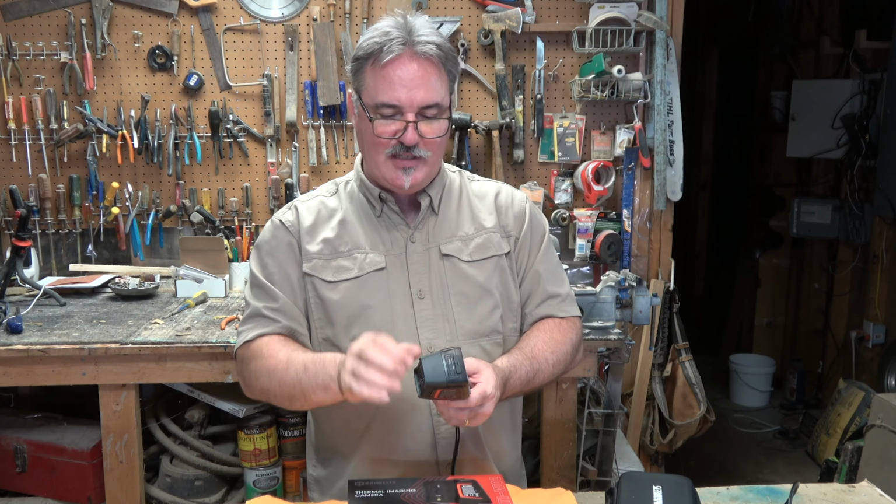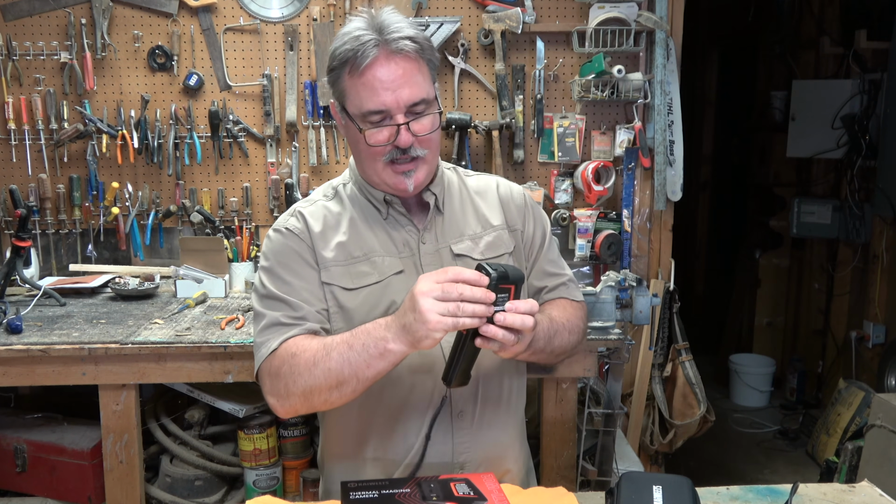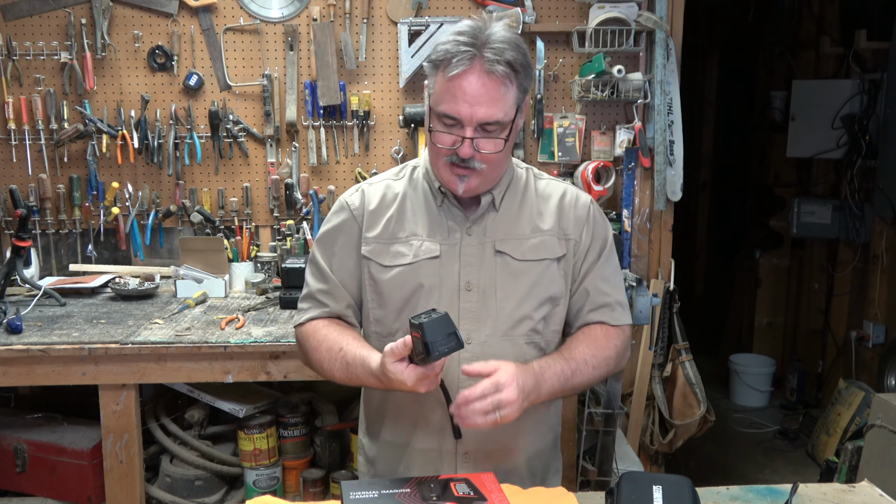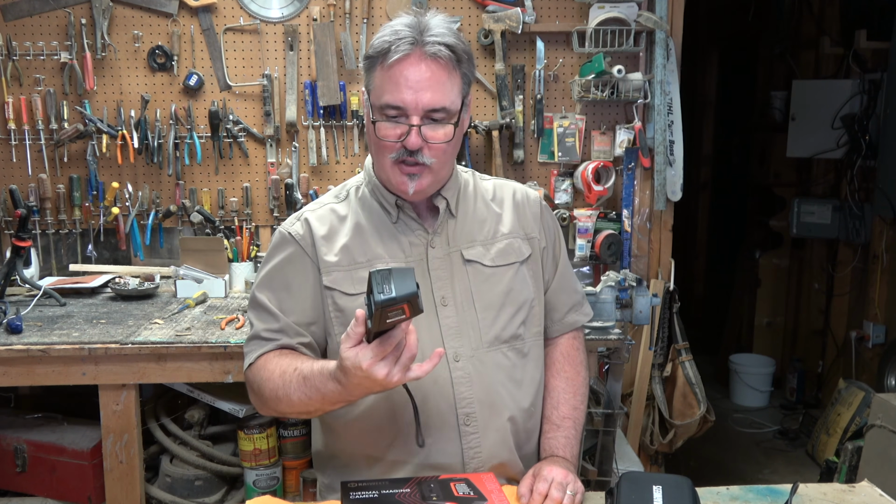Now, this is a 256 by 192 resolution on this screen. The screen does look a lot nicer than what you're seeing there, because I actually do have a little piece of plastic that I've not torn off yet. I like to keep that on there to protect the screen. But overall, this is fantastic. It is lightweight, high resolution.